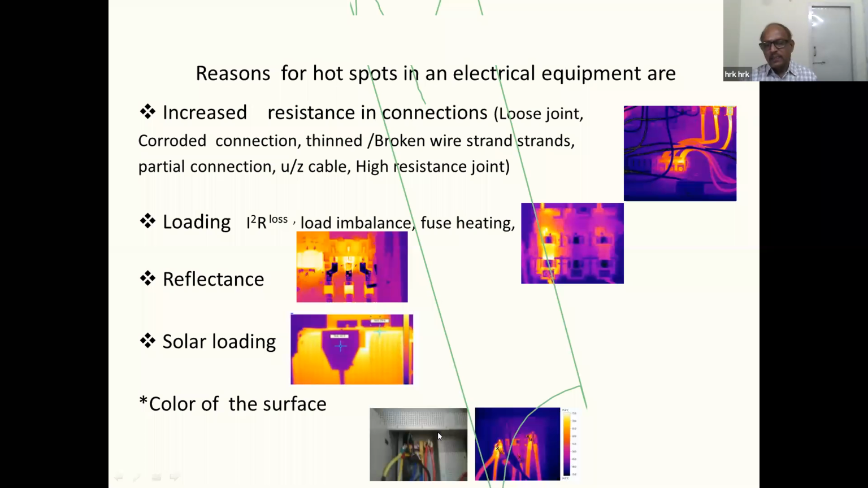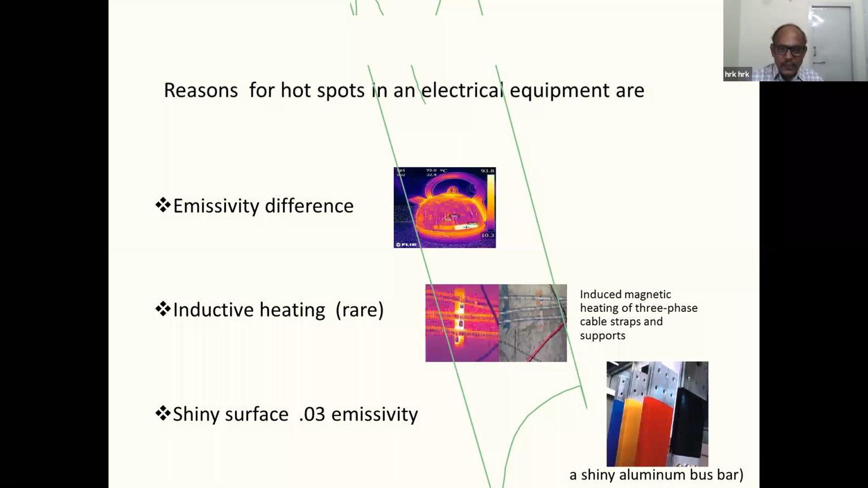Some of the colors, red and yellow, are hot colors, and the image will show as if it is very hot, but actually it is not hot. The black, gray and dull colors show no change. Another reason is if there is anything else blocking the infrared rays, then there will be a temperature variation on the surface.